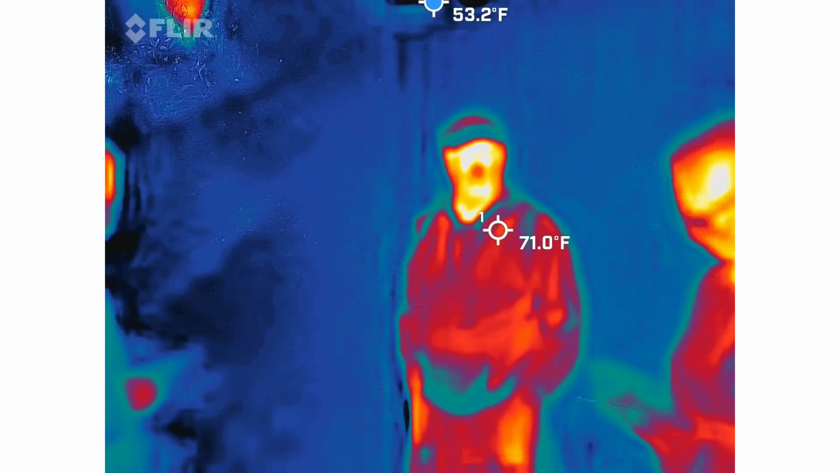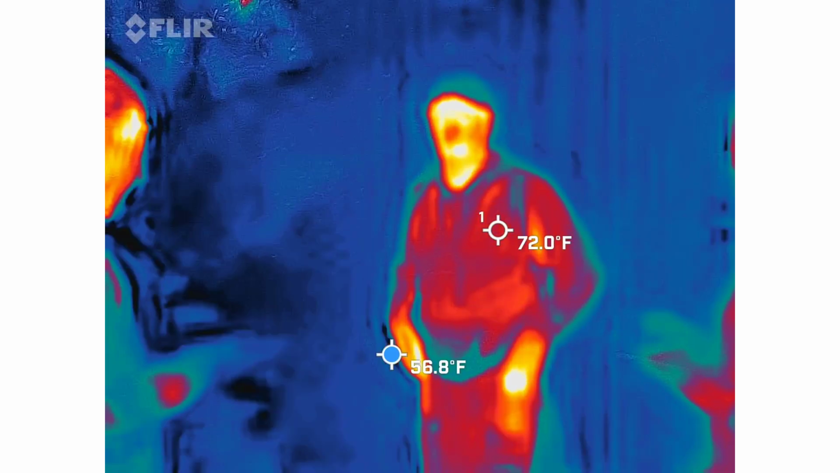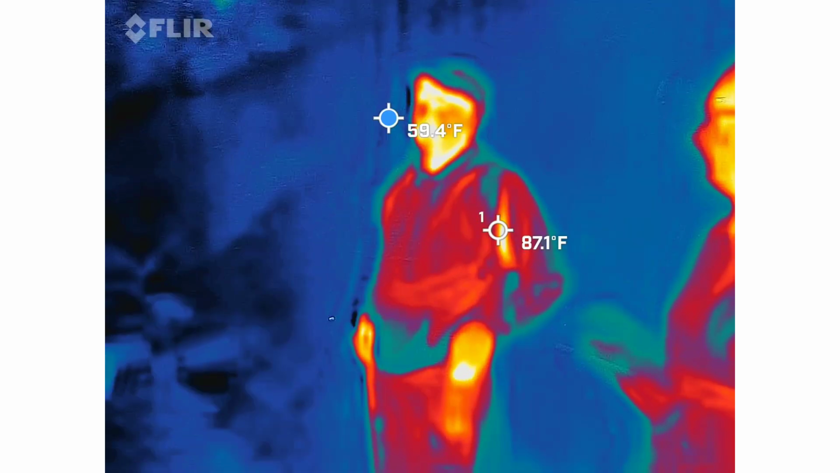Wow, those things get hot in my pocket. Just want to let you guys know. I reached down and, shit, that's hot. By the way, how hot are those? Can you actually see those? Yeah, I can see them. They're brighter than you.